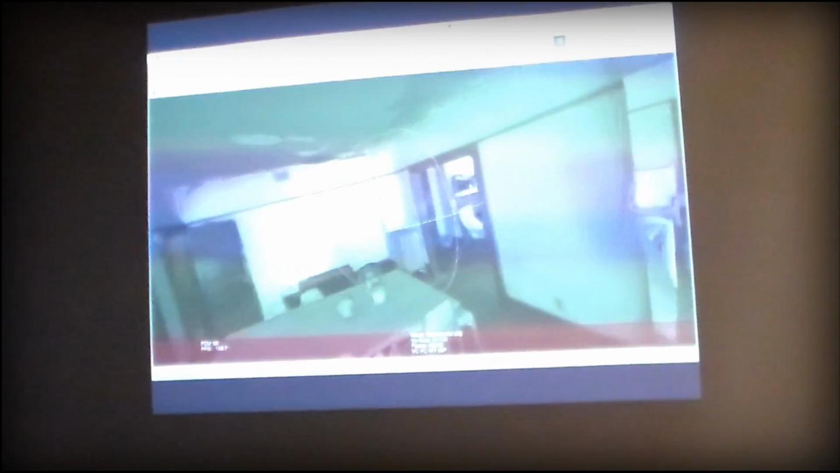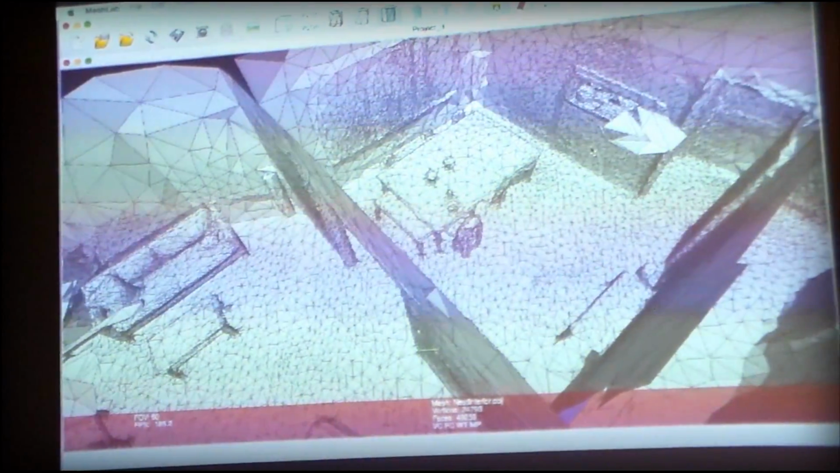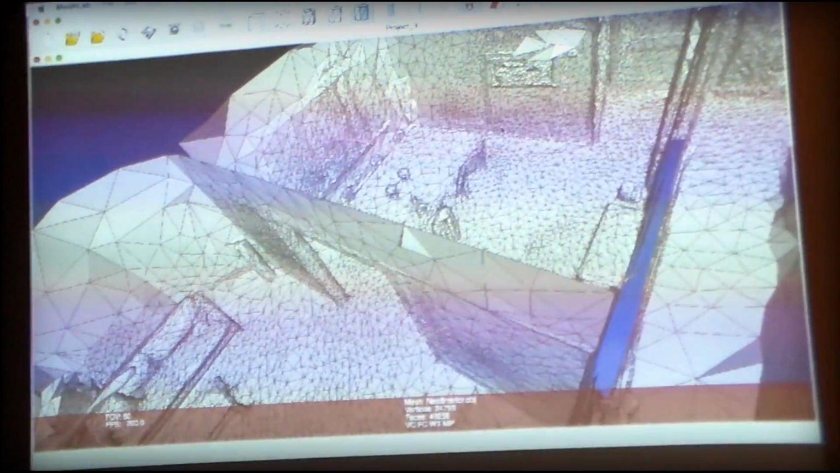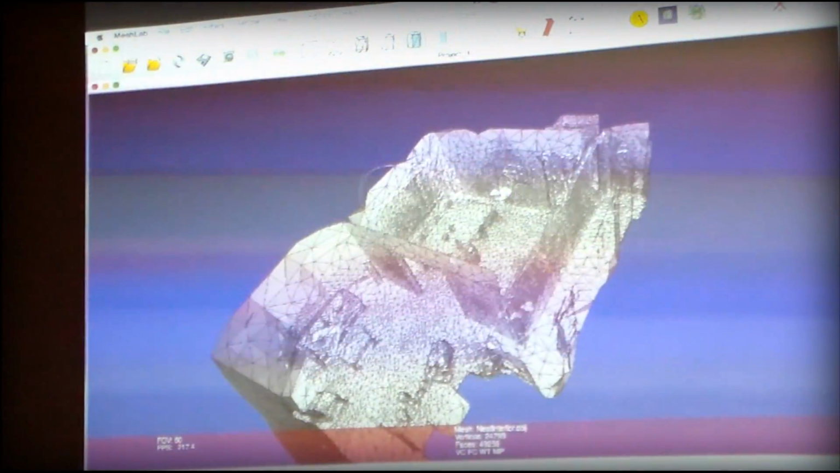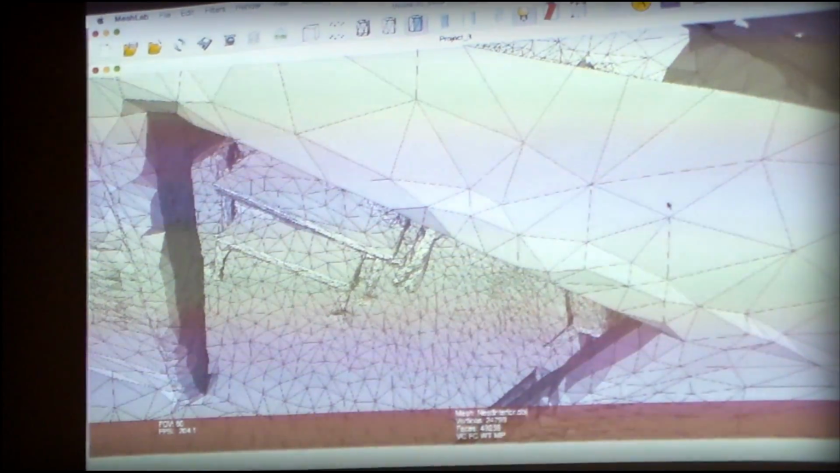So we try to do clever things like cluster the mesh around areas of detail. Objects of interest have more density, and so we can preserve detail even in very large areas. So what's cool, and our big aha moment,